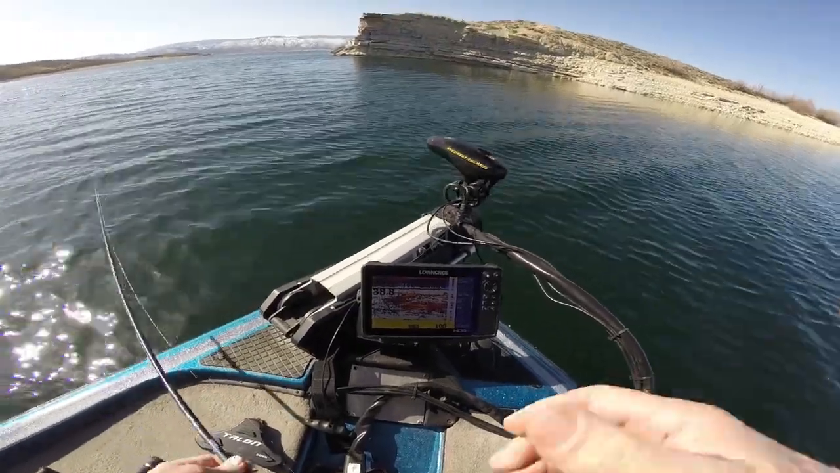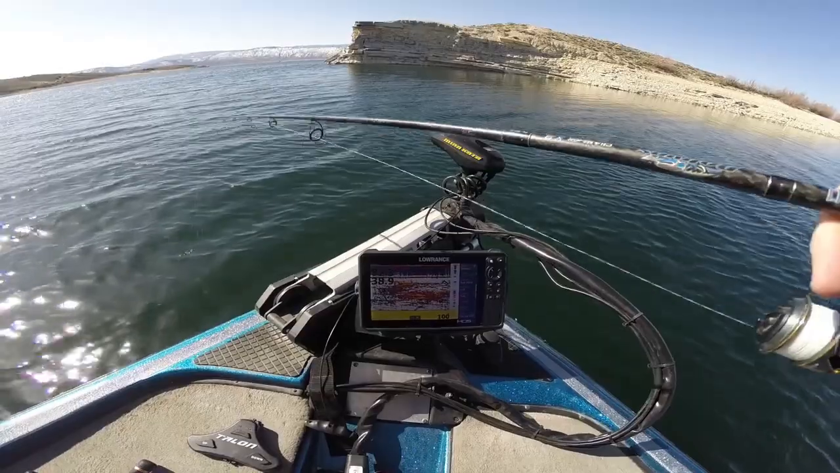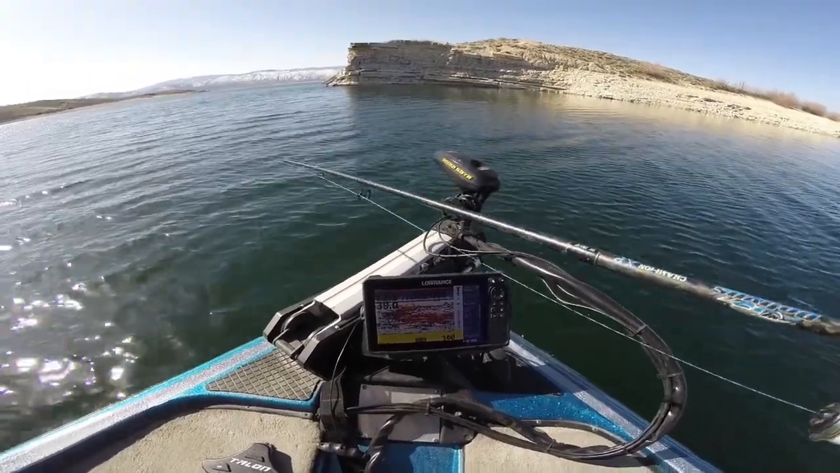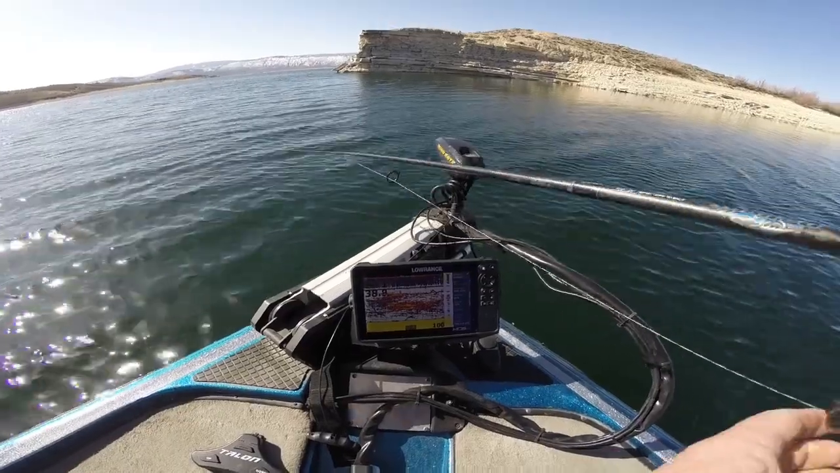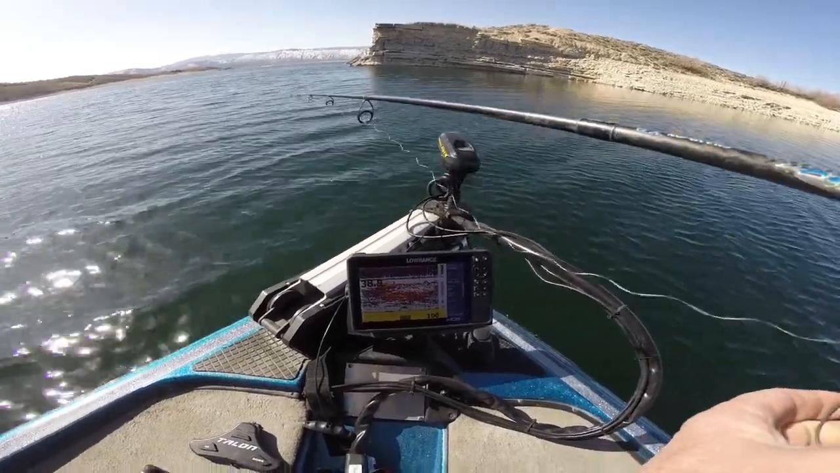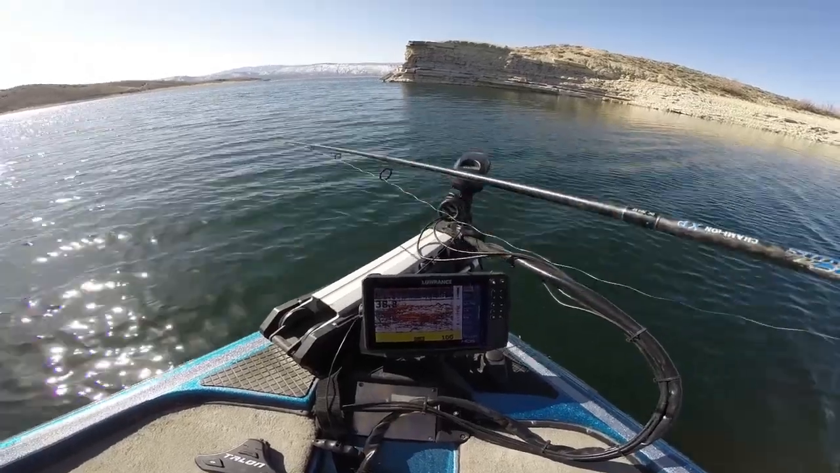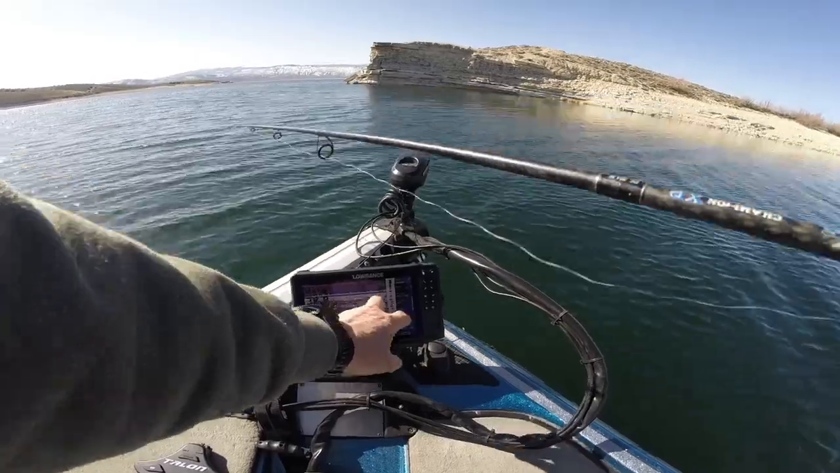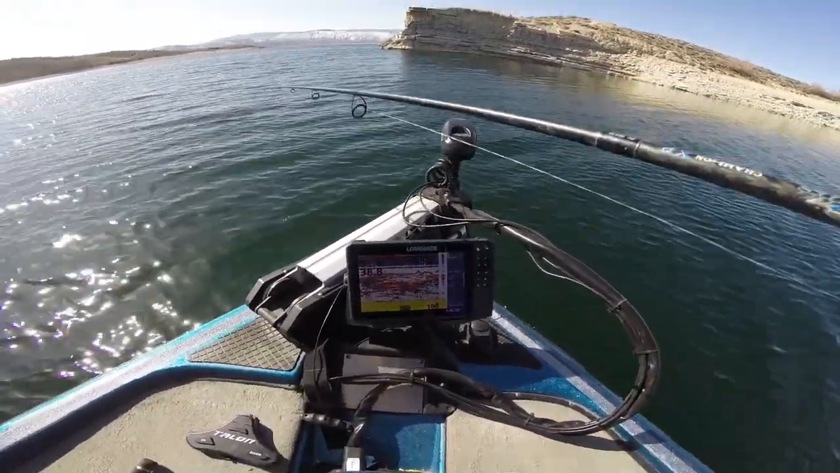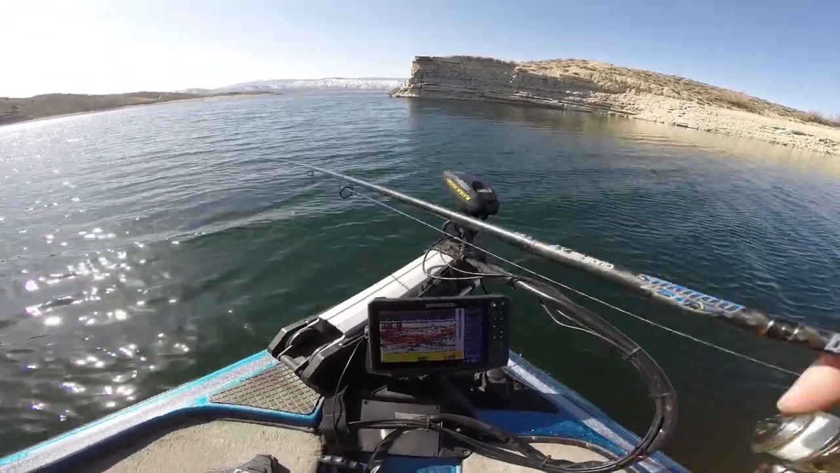Okay, so in the springtime like this, look at those schools. Look at that school that we're working. Now we keep seeing these schools, but it's amazing how sometimes the fish are just not biting, and a lot of times it's because there's very little separation. This is one of the first schools we've seen today where there's separation between all the different fish.